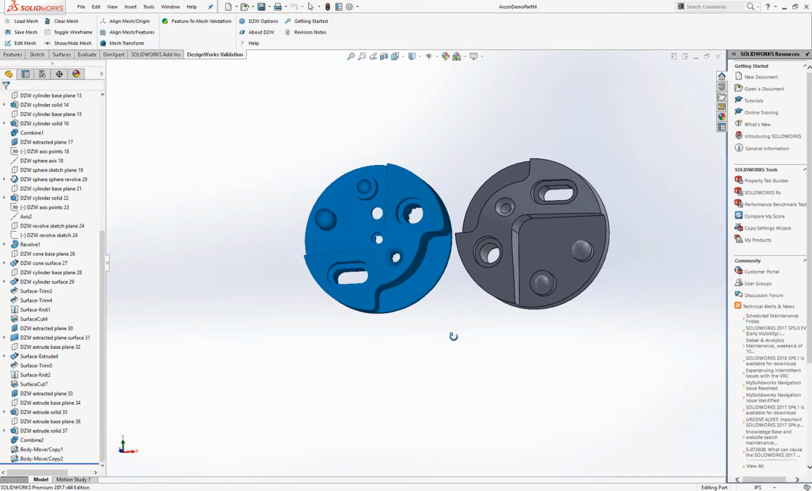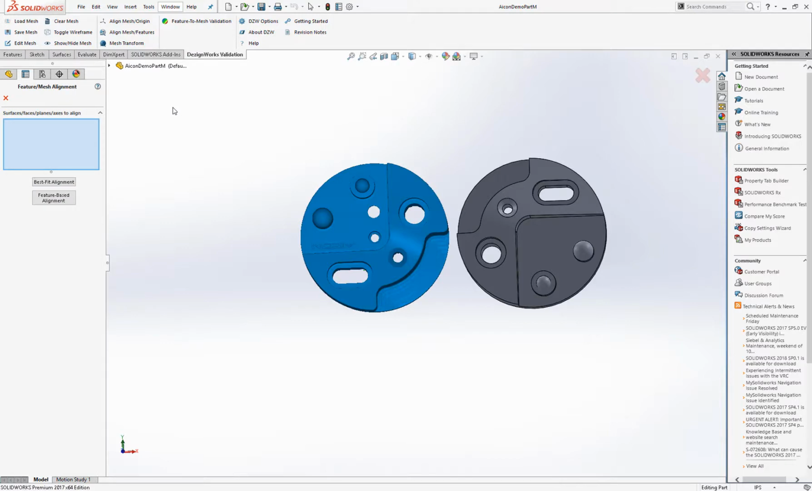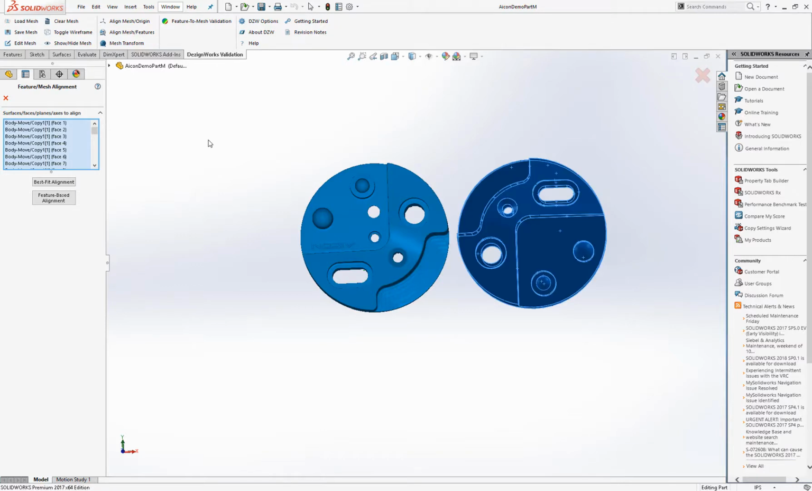So the Dezignworks Inspection module has tools to line these up. You actually can align these three different ways. There's a mesh origin, align mesh features, which we're going to do, and there's also a transform that uses the Solidworks coordinate system. We're going to use the mesh features, and there's two types: there's the best fit and datums. We're going to use the best fit. Now you can pick single features or everything on the part. We're going to do a Control A and pick everything on the part, and we're going to say best fit.